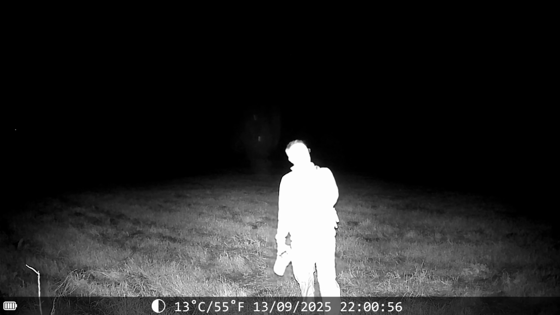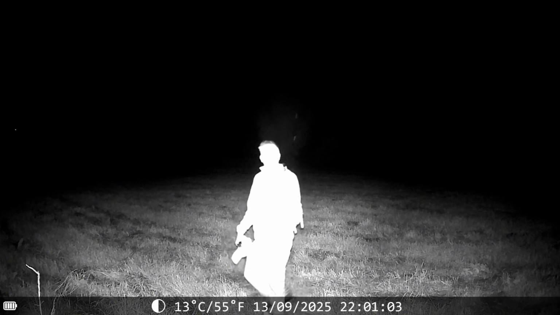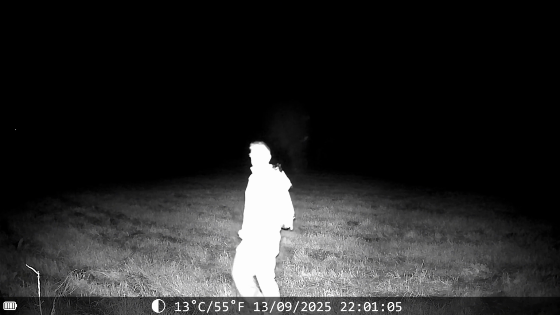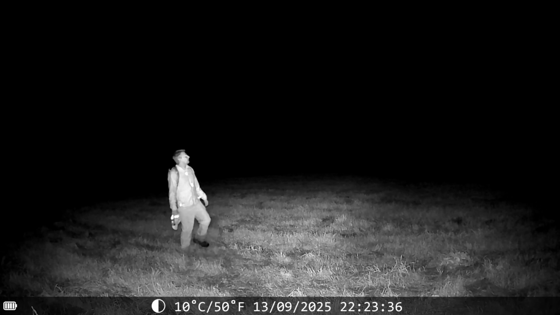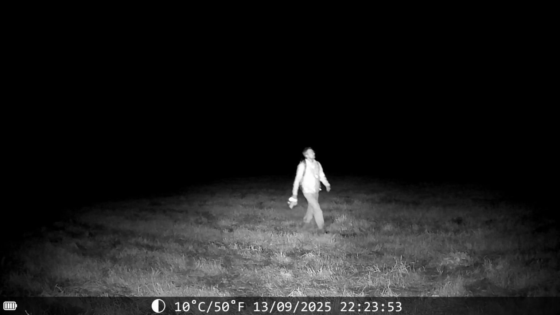So you can see here in the foreground with nothing in the background for the infrared to otherwise illuminate, I'm completely washed out and no details of me are visible. Whereas as I walk more into the medium range and the intensity of the infrared is not so strong, I become far more identifiable and far more defined and detailed as an object on the screen. But that's just down to trial and error.